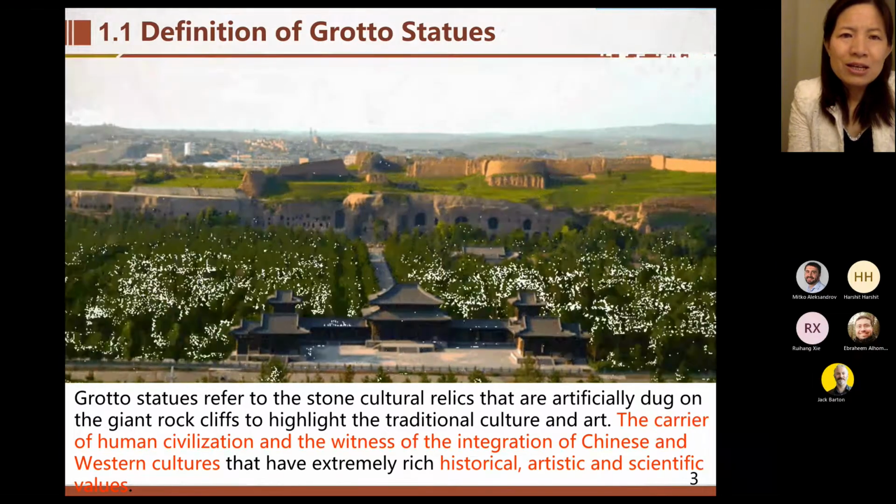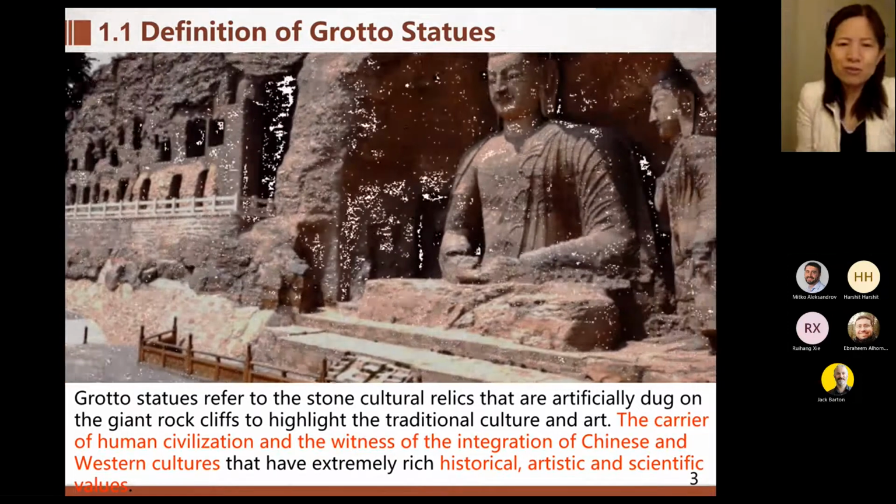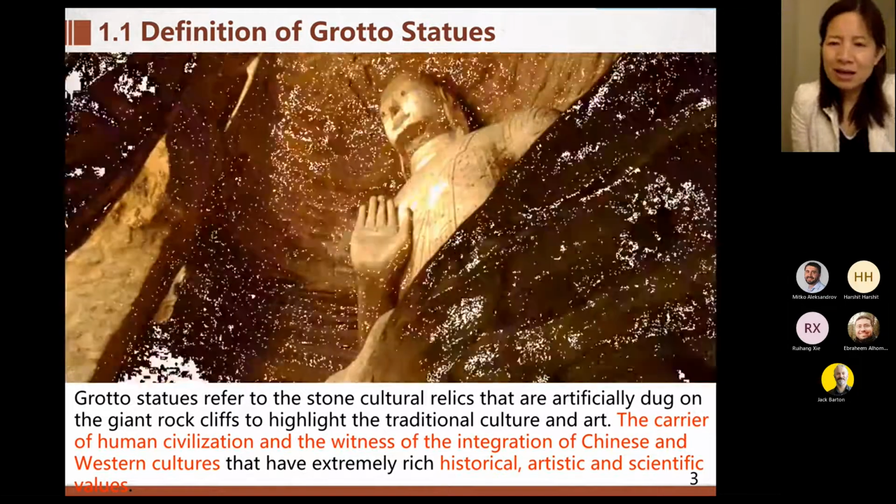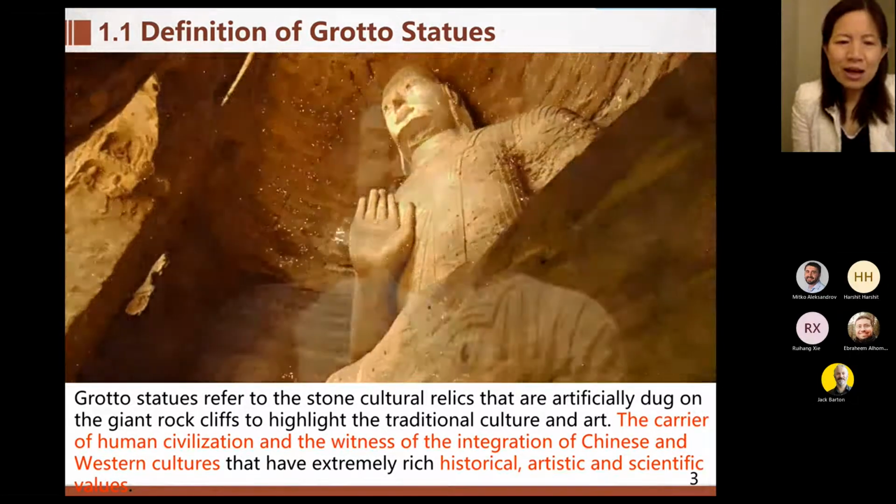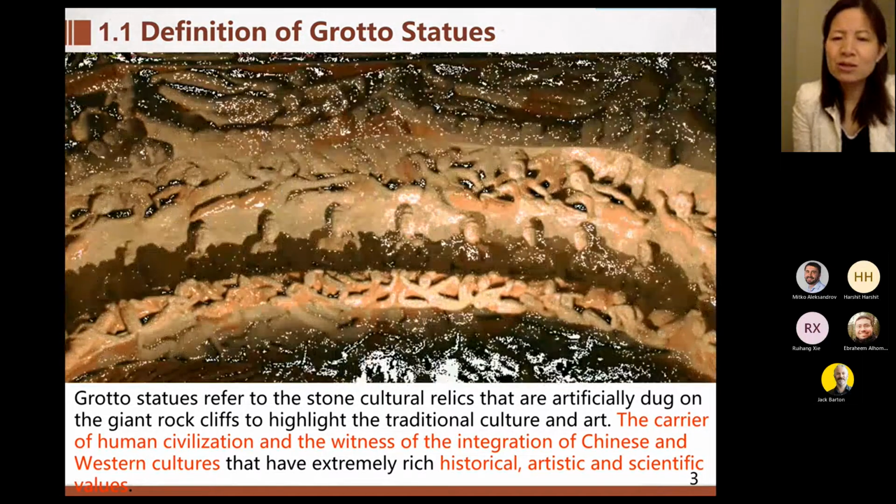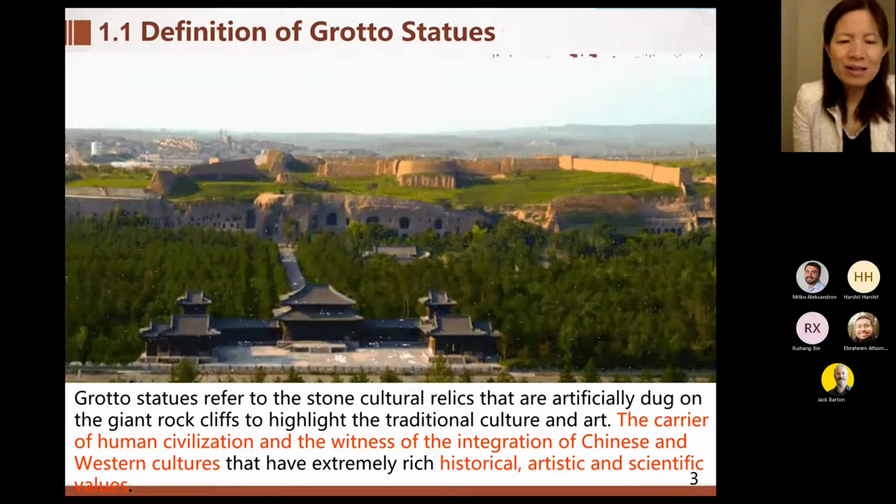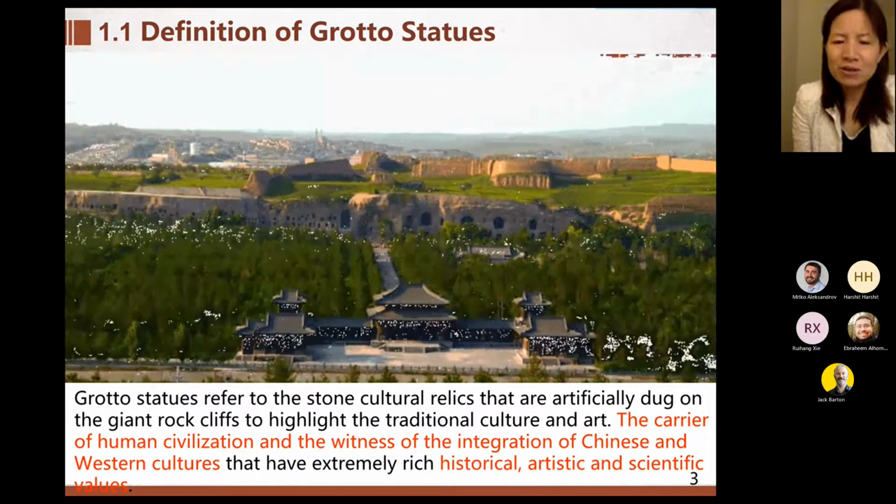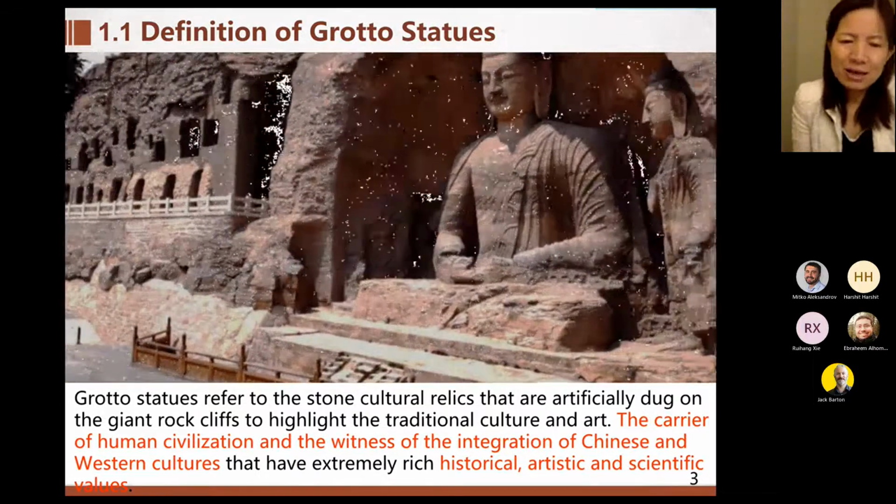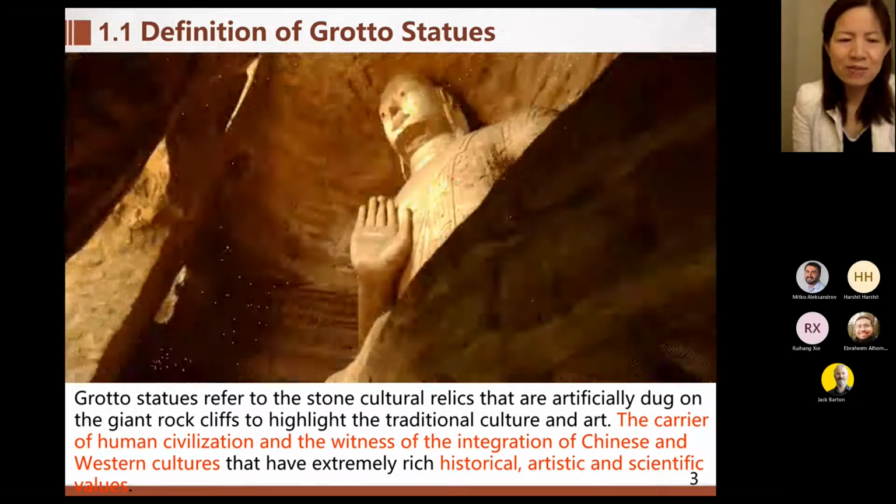Actually, the definition of Grotto statues: Grotto statues refer to the stone contour relics that are artificially dug on the giant rock cliffs to highlight the traditional culture and art, the career of human civilization, and the witness of the integration of Chinese and Western cultures that have extremely rich historic, artistic, and scientific values.